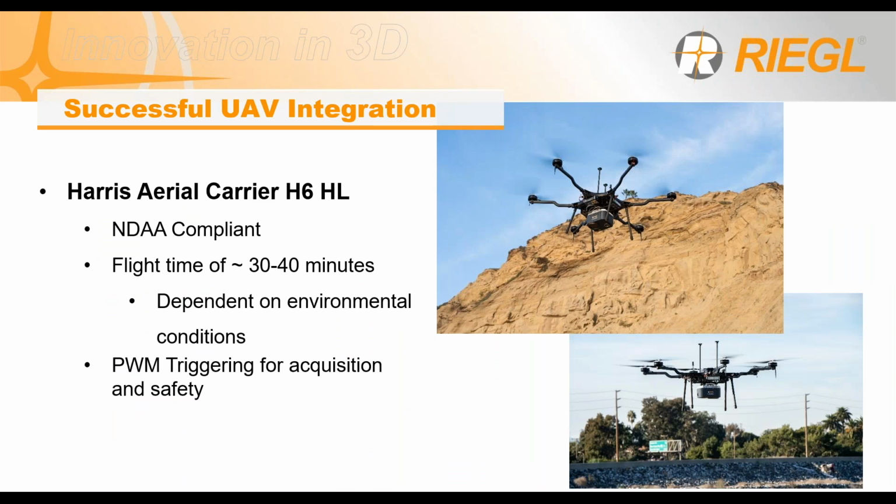To follow up, RIEGL and Whiteout Solutions have paired with Harris Aerial to deliver this full integration. The Harris Aerial Carrier H6HL was selected due to its high payload capacity, being NDA compliant. With this scanner, it's capable of 30 to 40 minutes of flight time, depending on the environmental conditions, and is equipped with PWM triggering for both acquisition and safety. Given it is a class 3 laser, you don't necessarily want to start it on the ground. You want to start collecting once you're in the air, which is the main reason for our PWM trigger.